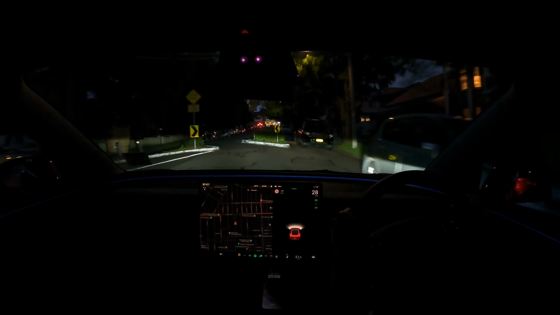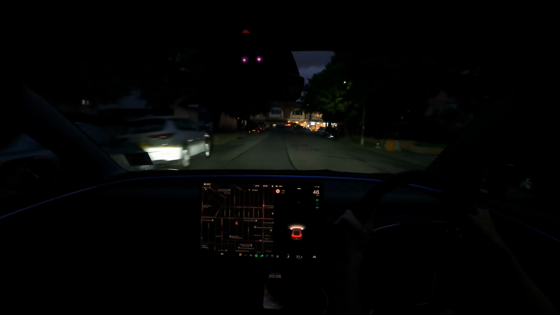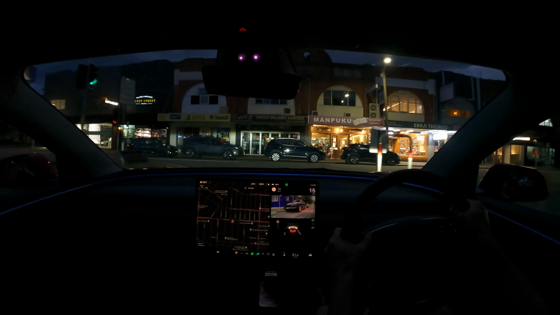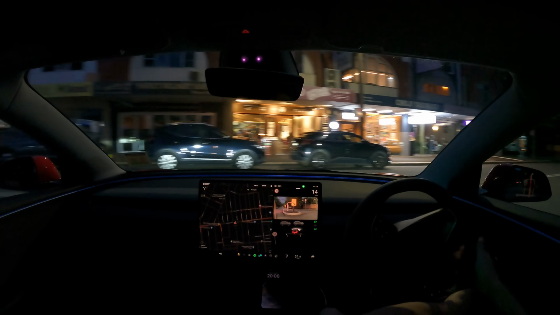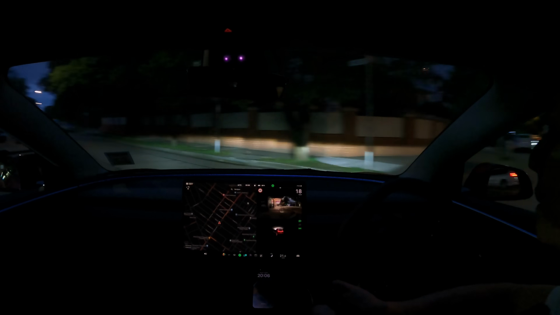Nice and slow, otherwise I will hit the rims. That would not be good for a press car. Okay, so a bit more built up this area. Let's turn left here. Actually, let's turn right. And then I want a quick left again. Again, I lost my bearings there, but caught it back quickly.